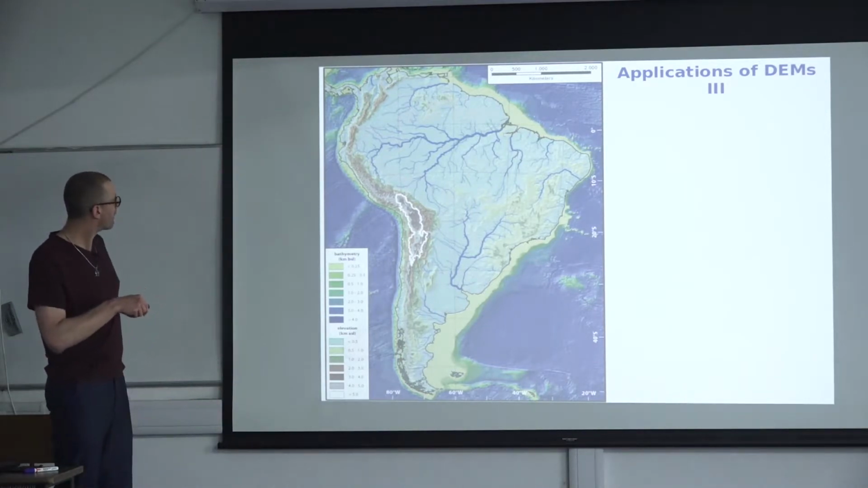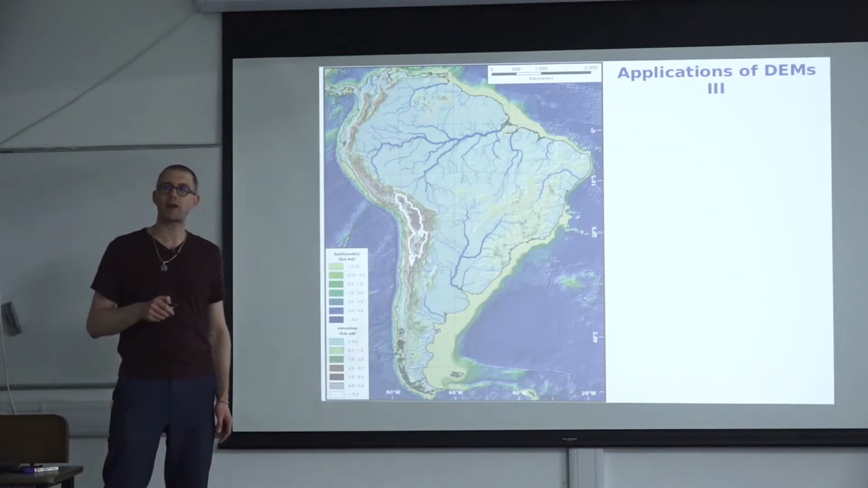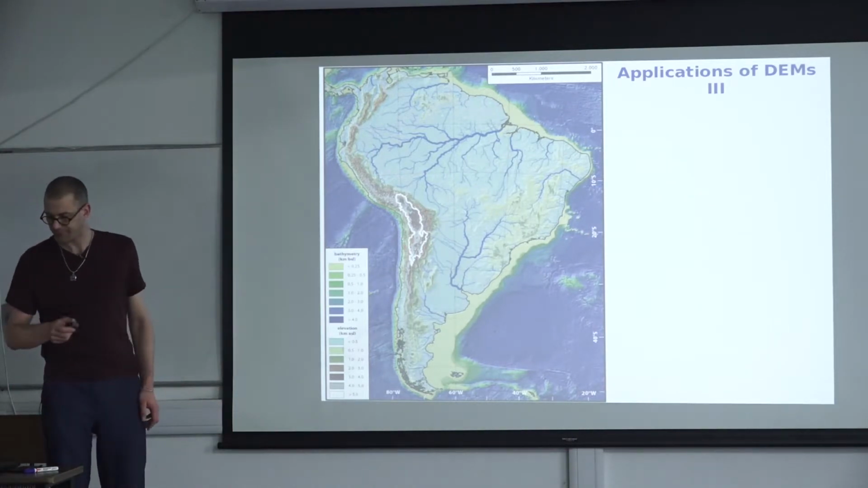You also note here the Central Andes, the internally drained part of the Central Andes. This is the second largest orogenic plateau after the Tibetan plateau, and essentially no water is leaving this region.